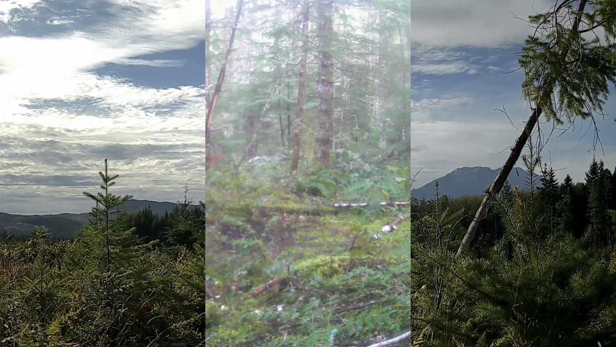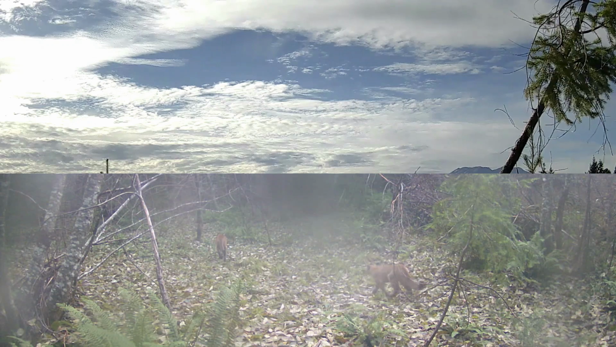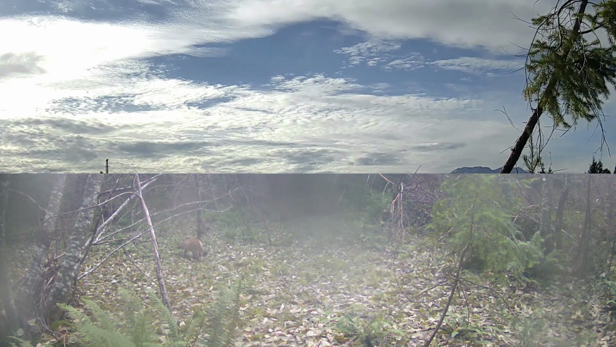And I'm sure that this big lion heard us coming up the mountain, because our dogs were making such a ruckus. It was probably the loudest I think we've ever been. It's the middle of the day.